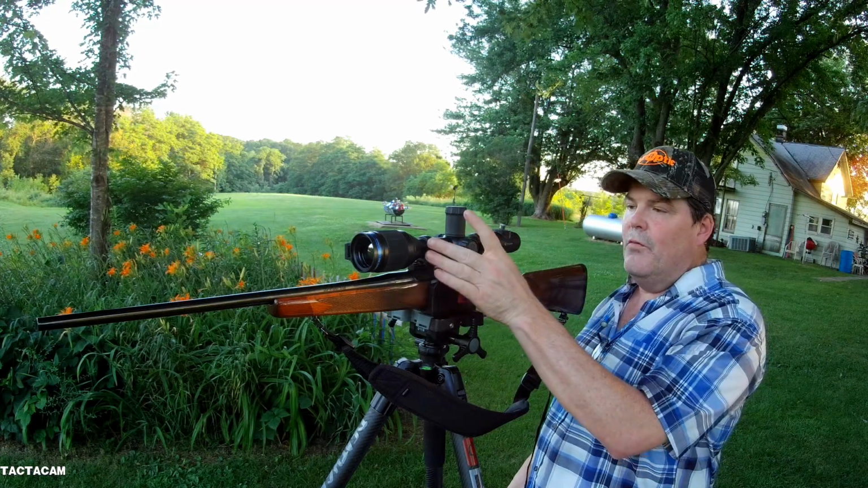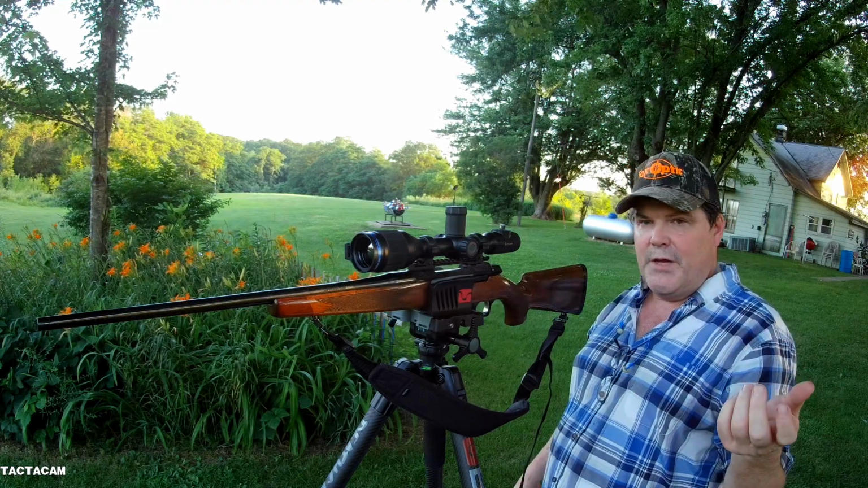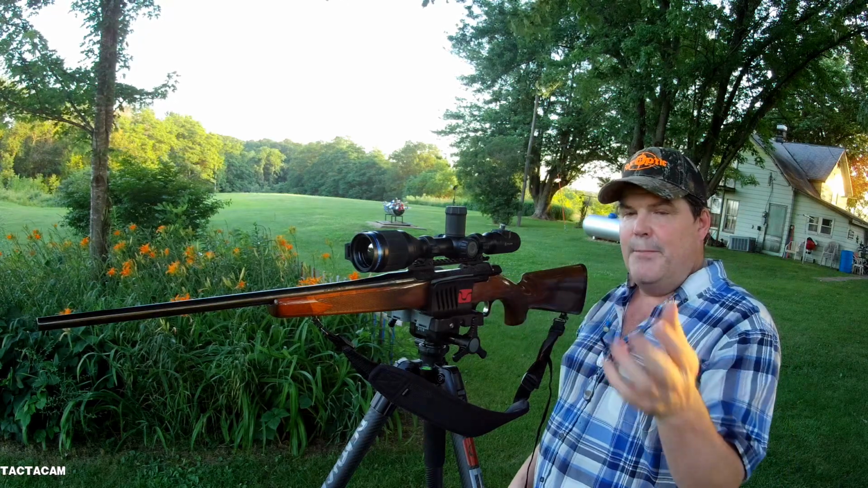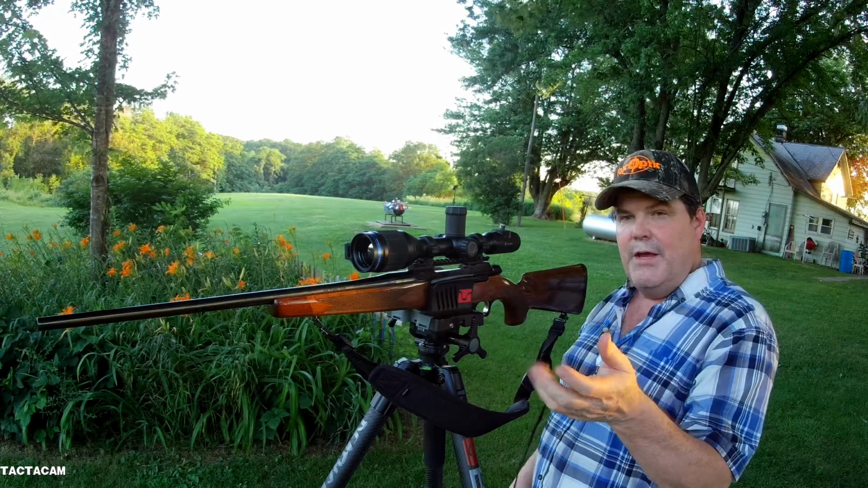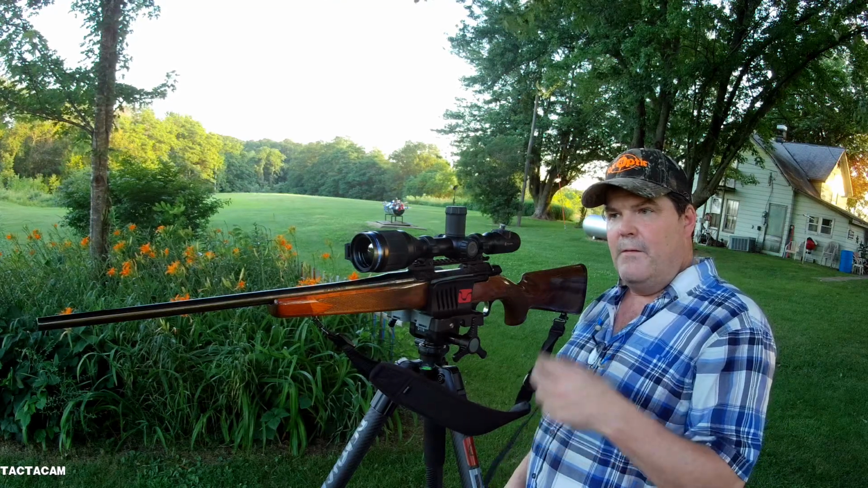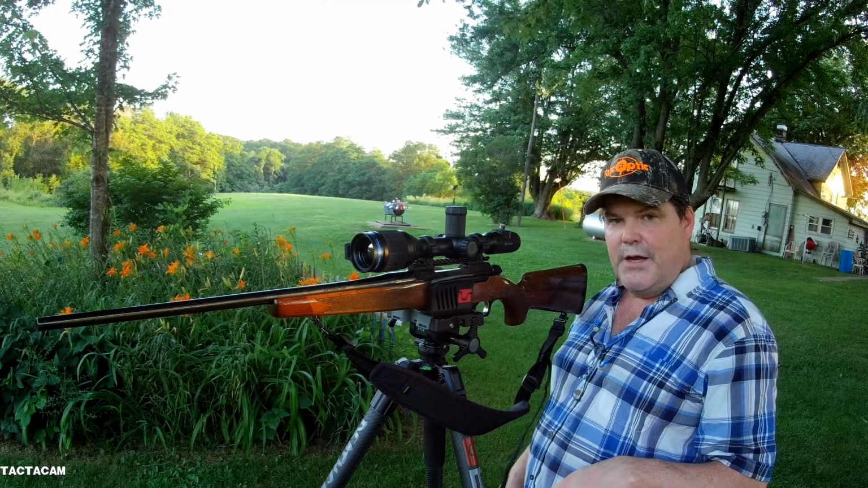Or I could be running a really good return to zero QD mount, have my A profile for a 223 that I sometimes shoot on, B profile for this 25-06, C profile for a crossbow, and I could be moving between Picatinny rails on those with the return to zero QD. I can have 10 aiming points underneath of each profile. Again, 5 profiles, so that's 50 potential XY coordinate shifts that I can set up.